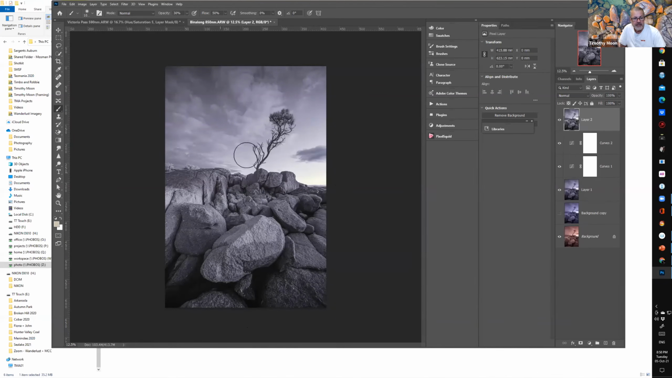So you can see that, if I turn that on and off, it's just raised the detail in the foreground, given a little bit more texture on the rocks in the foreground. And the effect is really just applying to this bottom right-hand corner on the image, but it hasn't really affected the contrast of the tree against the sky there yet.